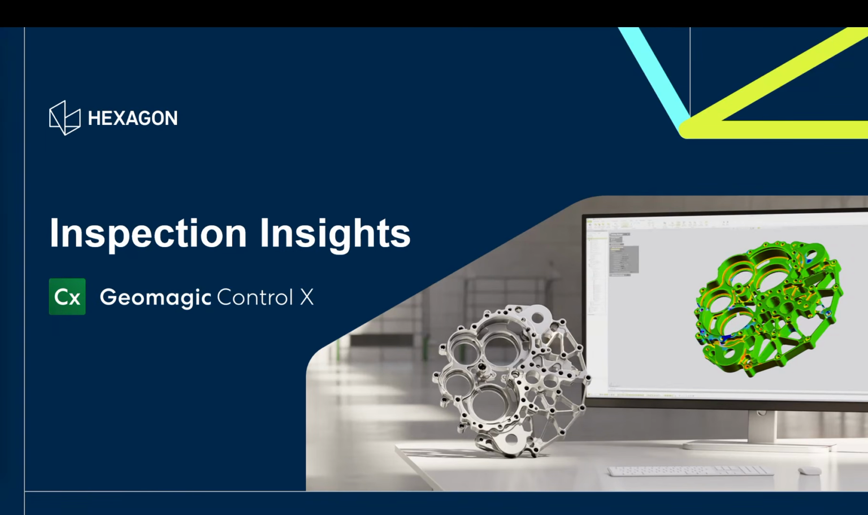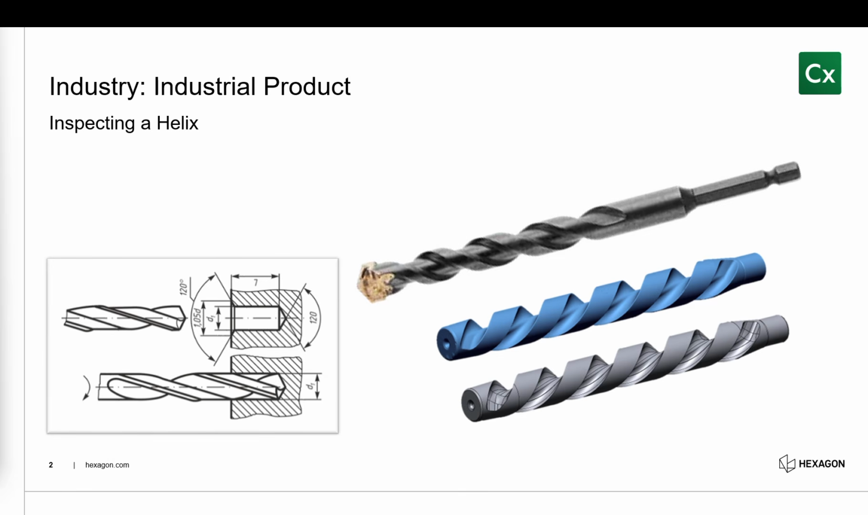Senior Application Engineer with Geomagic, and today we're back for another Inspection Insights episode. What we're going to do is, instead of consumer products like we've been doing the last few weeks, move on to an industrial product, and this time it's going to be a helix.